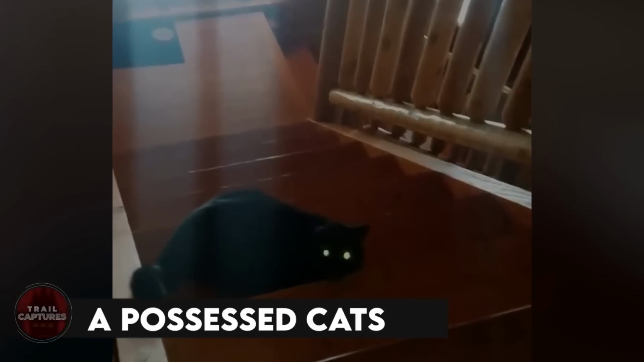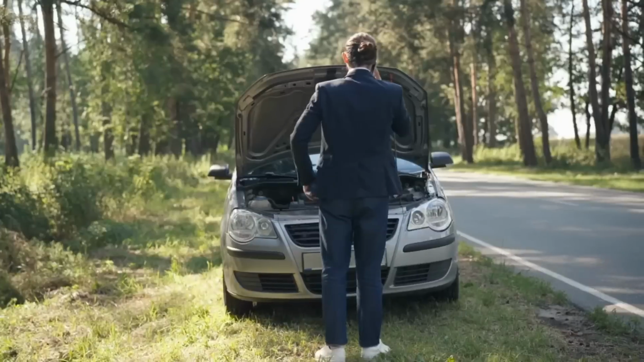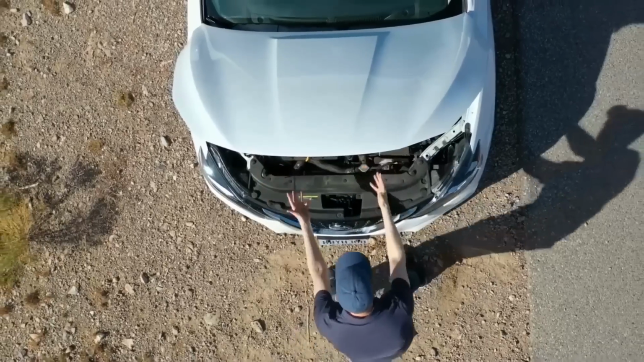A possessed cat. Long gone are the days when black cats were considered signs of bad luck or other things, but there are times when I find myself wondering, what if those people were right? And you'll agree with me when you see this black cat with glowing eyes staring straight towards the man. She refuses to clear the path for the man, which of course scares the hell out of him, and not only that, she also attacks and hisses at the man. What remains unexplained is what caused this cat to show such weird behavior.